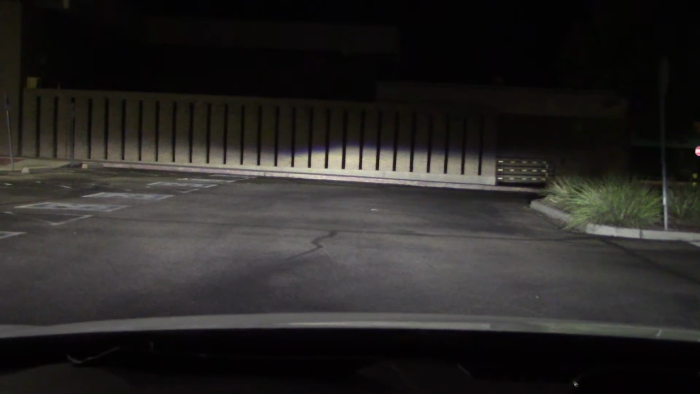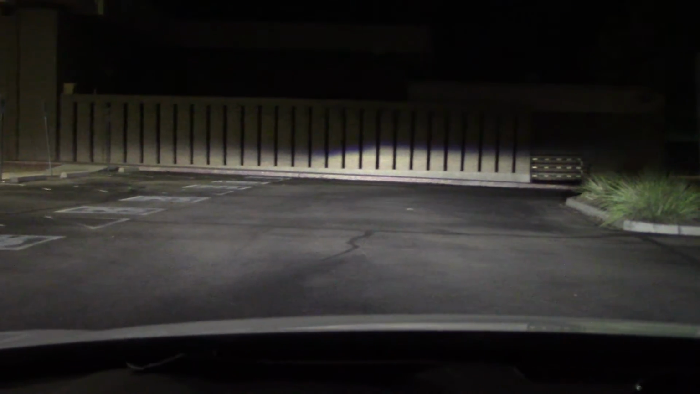Alright, headlights on the wall 33 yards away. Kind of high on the right and a little bit low on the left. I guess so we can see the road signs on the right and not blind people on the left. But overall the height is good. Let's go to high beam. Wow. Pretty strong.